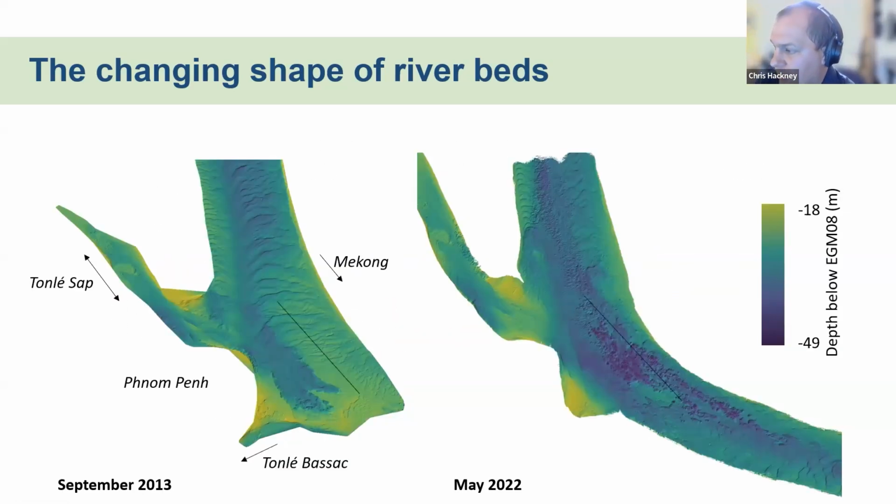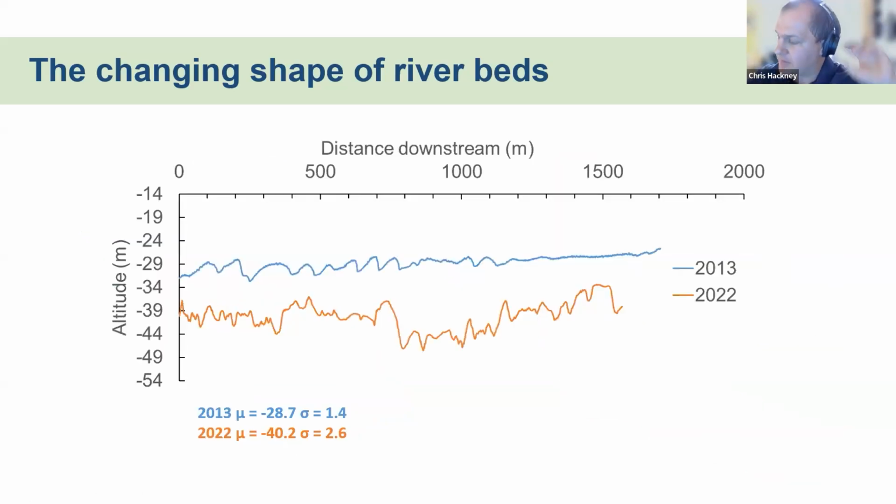If we take a cross section down through the middle there and look at the differences in elevations, this is just a single plot. This is probably the most exaggerated part of the system, but it's about a 12-meter difference over a 9-year period. So we see an incision of the riverbed of over a meter a year. But what we're kind of interested in is the roughness, the shape of those profiles. We've got something that represents quite nice dune systems in blue, but a much more jagged, rougher system in orange there. And that's what we then wanted to quantify.